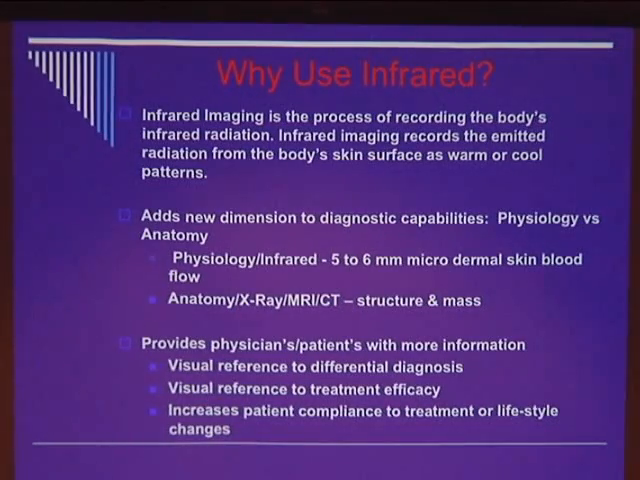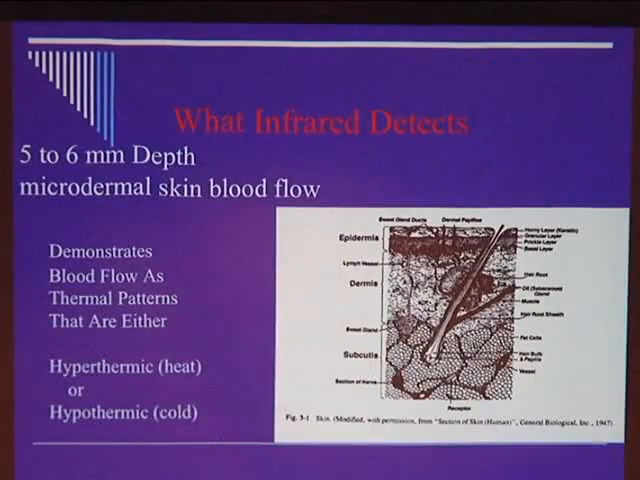So physiologically, we have a diagnostic test that works on physiology that measures sensory sympathetic dysfunction. Geez, we've got a disease that's a sensory sympathetic dysfunction disease. So for me, this is a square peg in a square hole. And the anatomical tests give me nothing more than telling me what isn't wrong with the patient or what is a contributing cause to the patient. So I'm using physiologic infrared to measure for the patients.